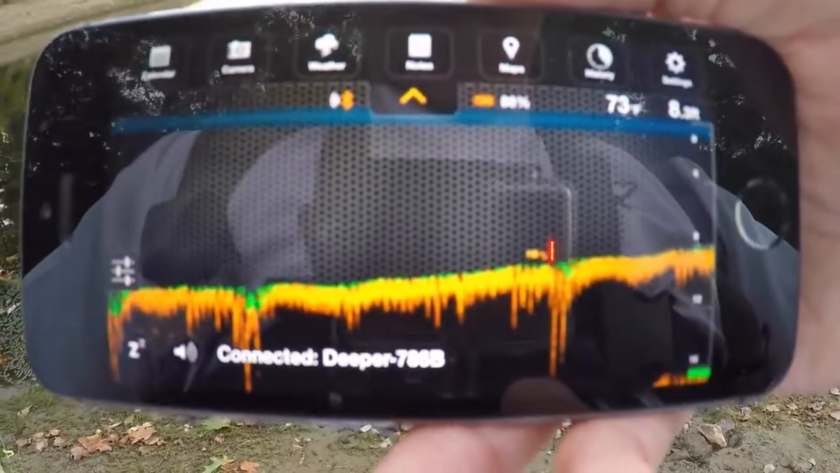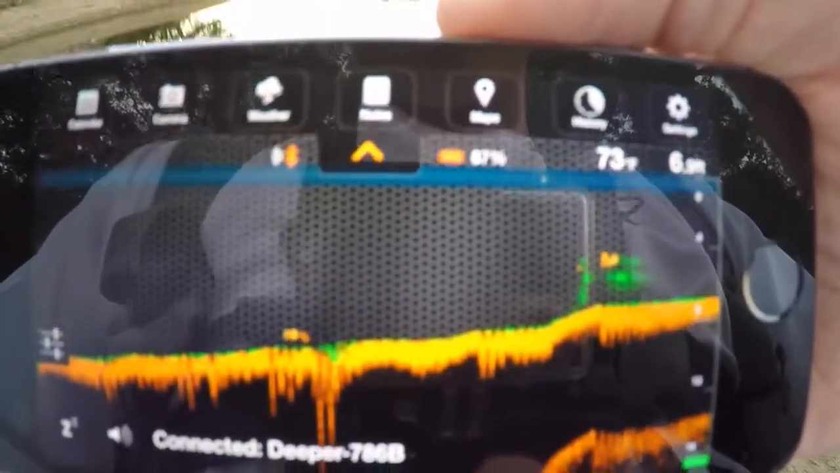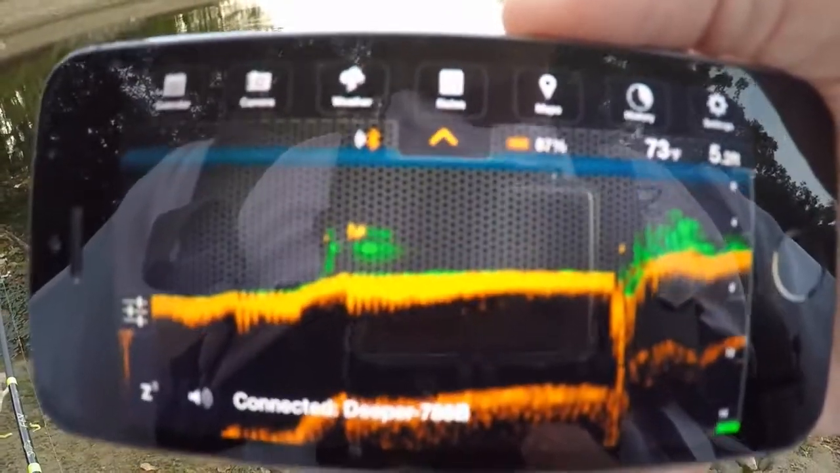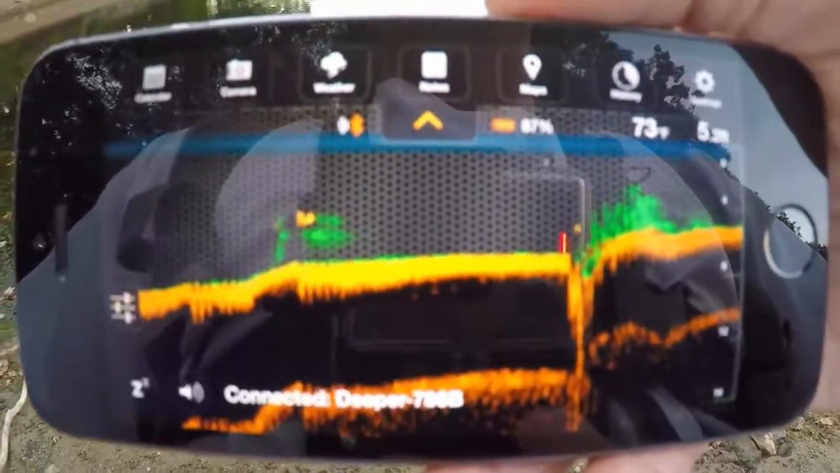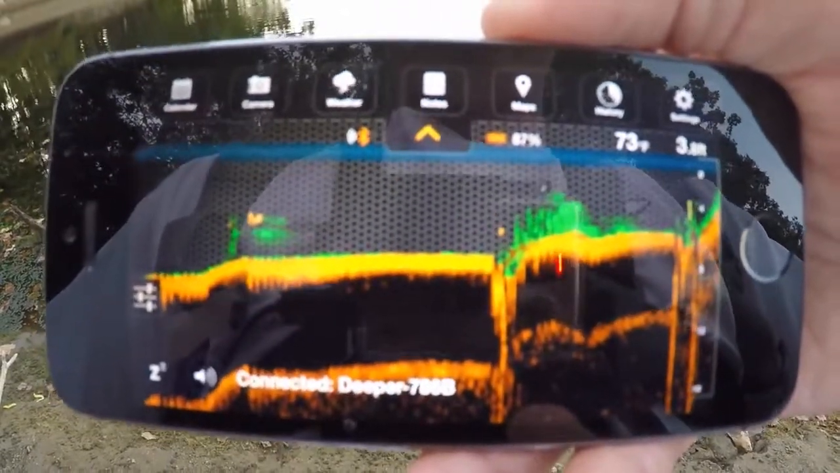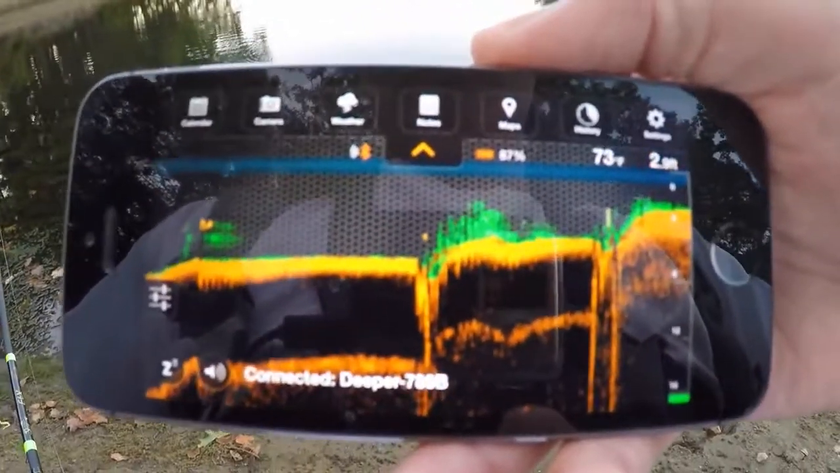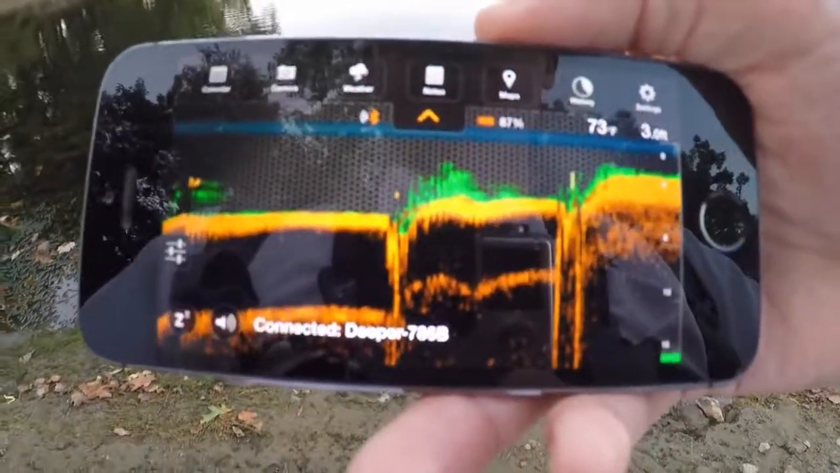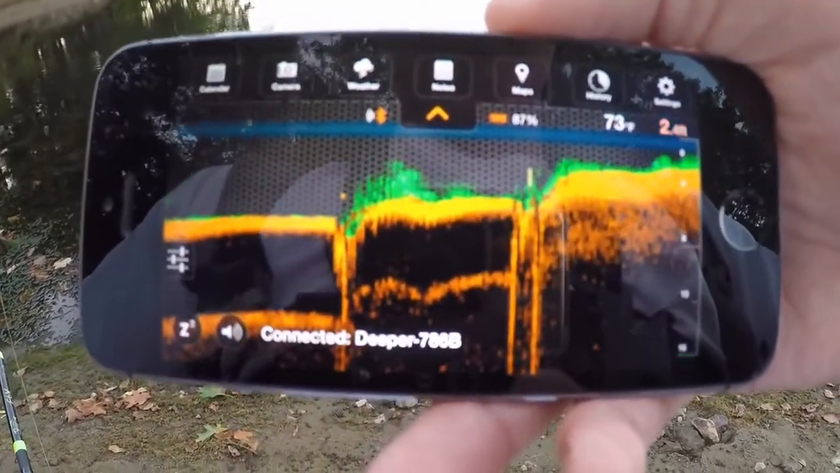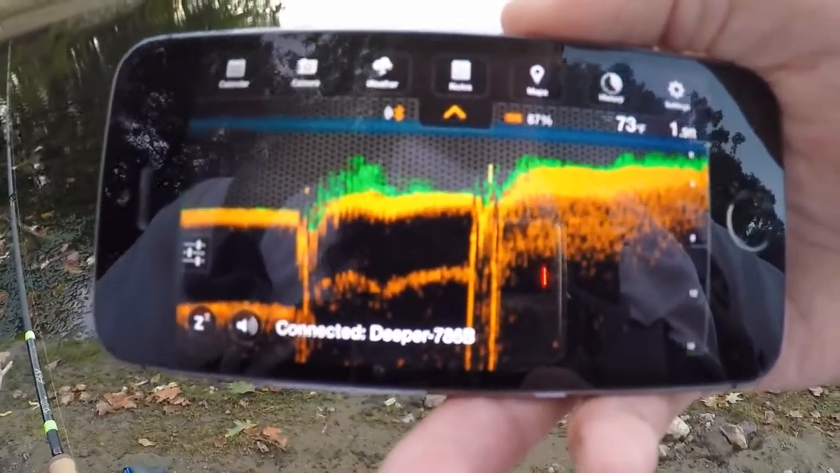Hugging the bottom. Now we're in 7 feet. It's showing some grass and it's showing that little fish suspended. That could be a bass. Now we're in 5.5 feet, and you can see the grass is growing up right in that spot. So this Deeper is really good at showing depth, showing grass, showing the composition of the bottom. Orange is softer, black is harder. If you're looking for spawning grounds, you'd want to look for a harder bottom. And you'll definitely mark a decent amount of fish if you're around them.